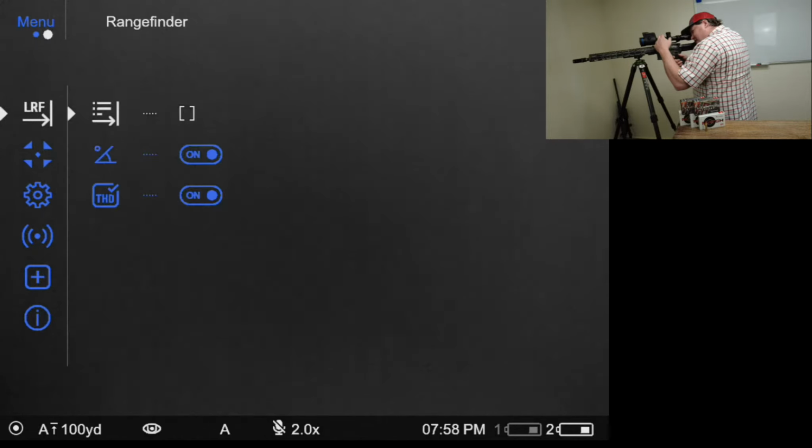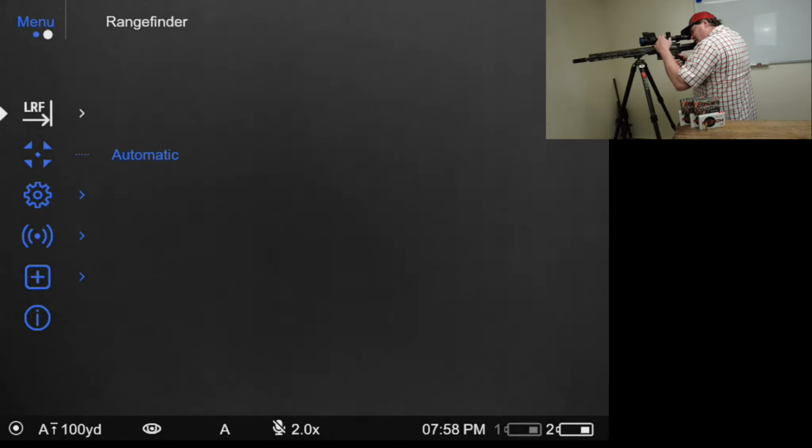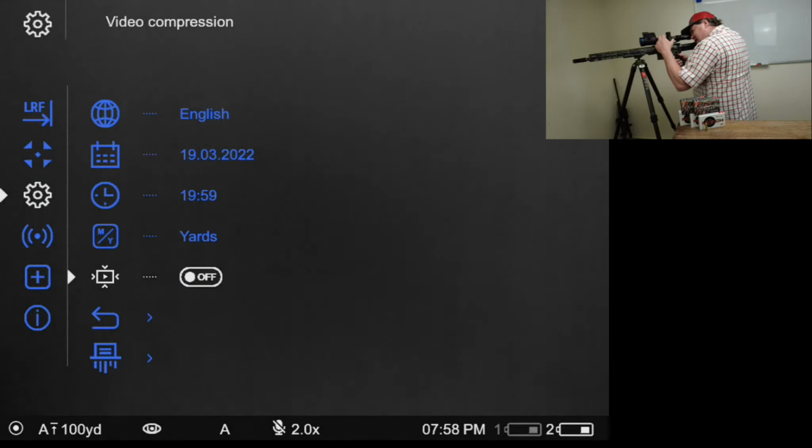The laser rangefinder subsection is obviously unique to this device. You've got 3 different reticle types you can set in there. You can turn the angle to target positioning on or off, the readout for that, and then the true distance calculation on or off. This is calibration modes. That didn't change. In the general settings, you now have a video compression mode.